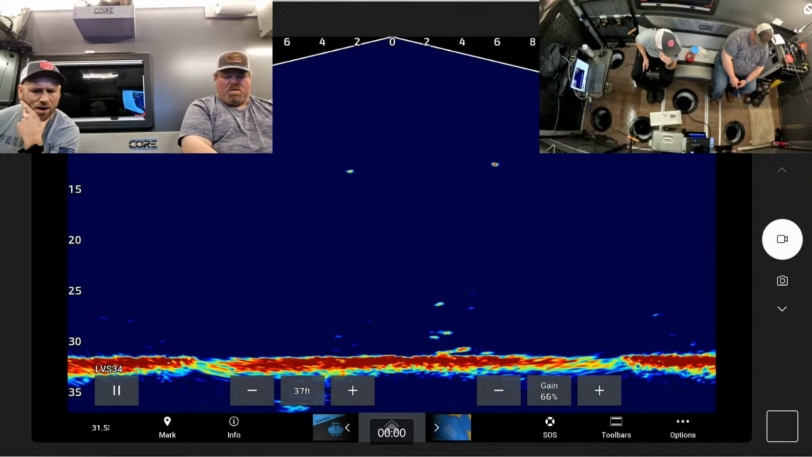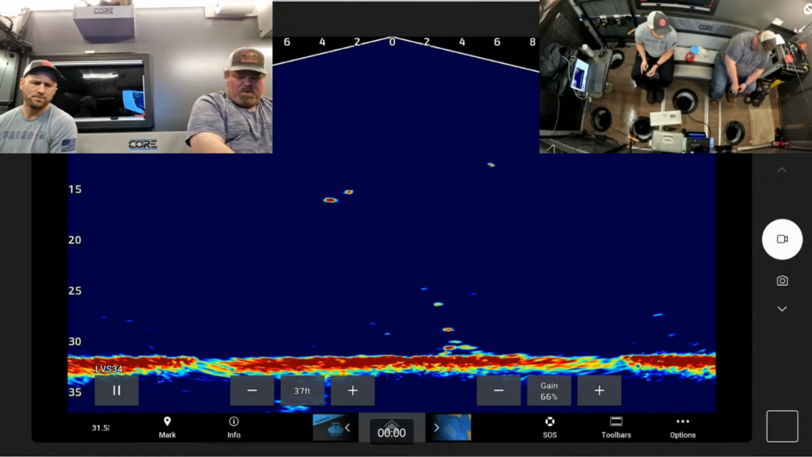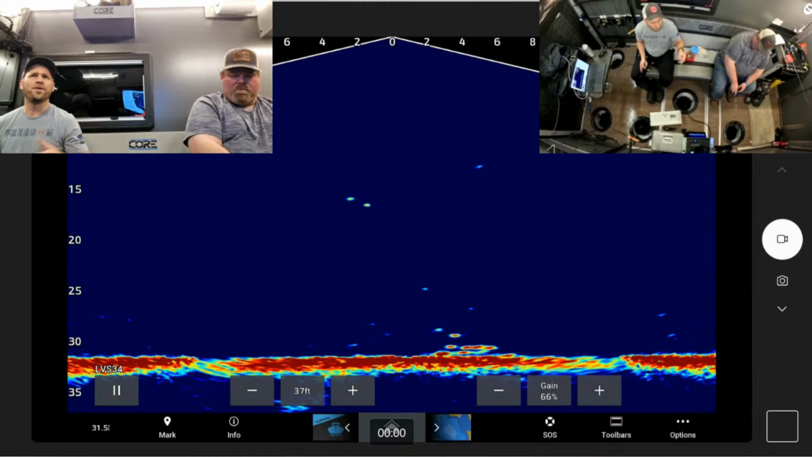I would say it's probably the transducer you're having issues with. I mean, the screen wouldn't do that. If you're not disconnecting and reconnecting very frequently, I would just say it's probably the transducer. Not sure if you are really careful with it or banging it around a whole lot.